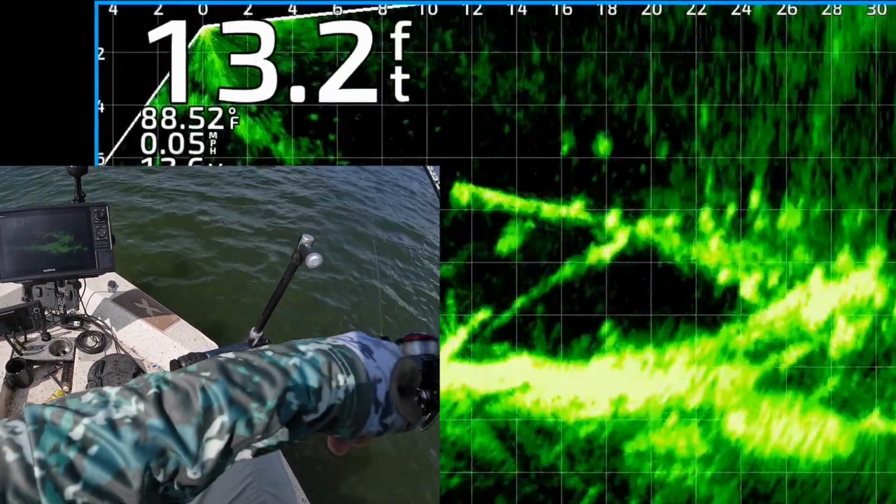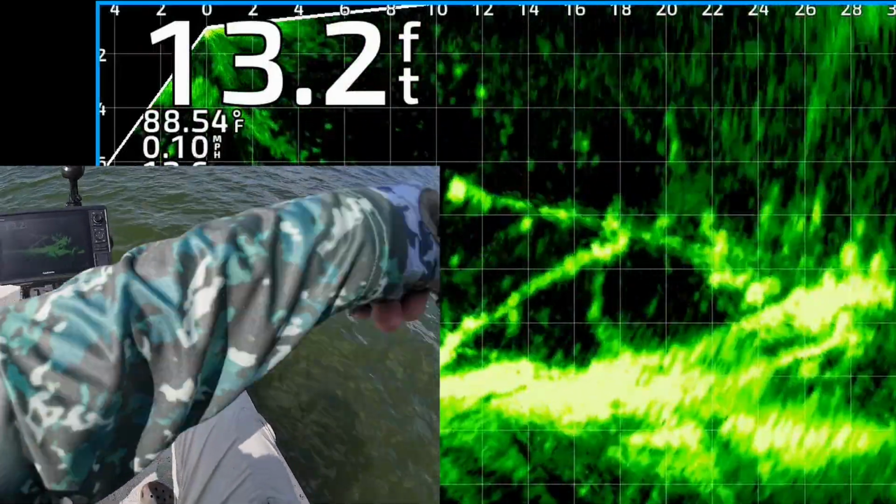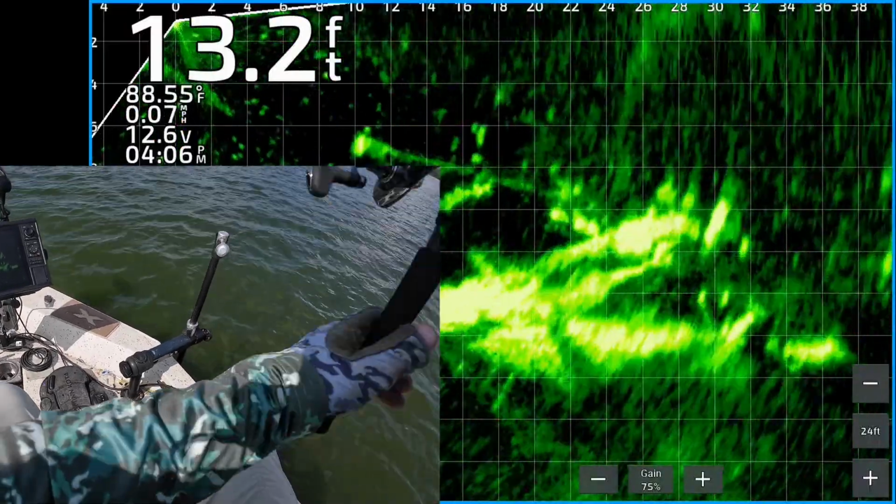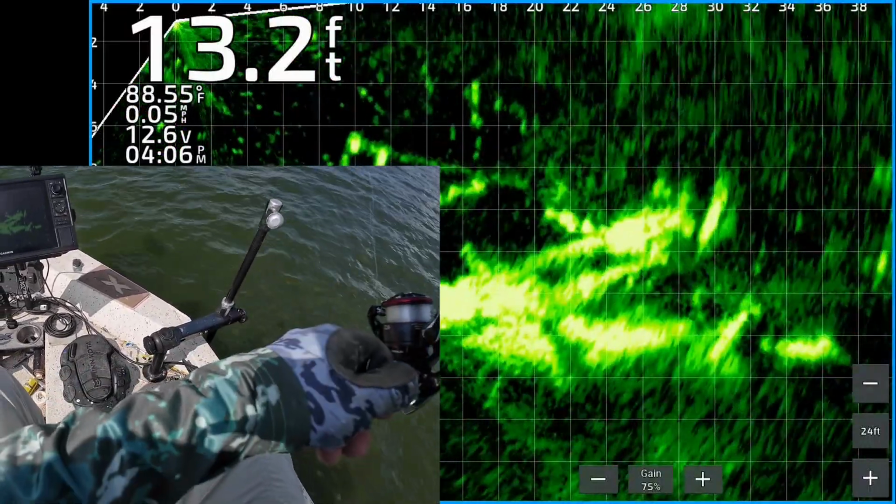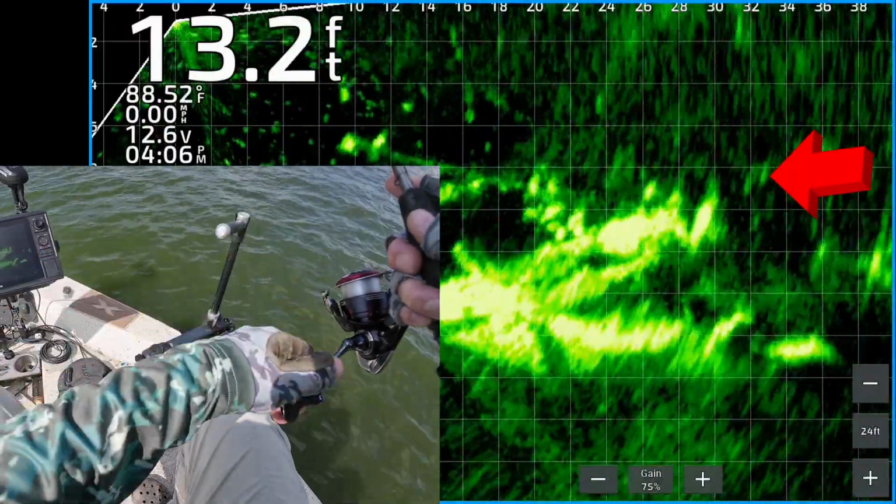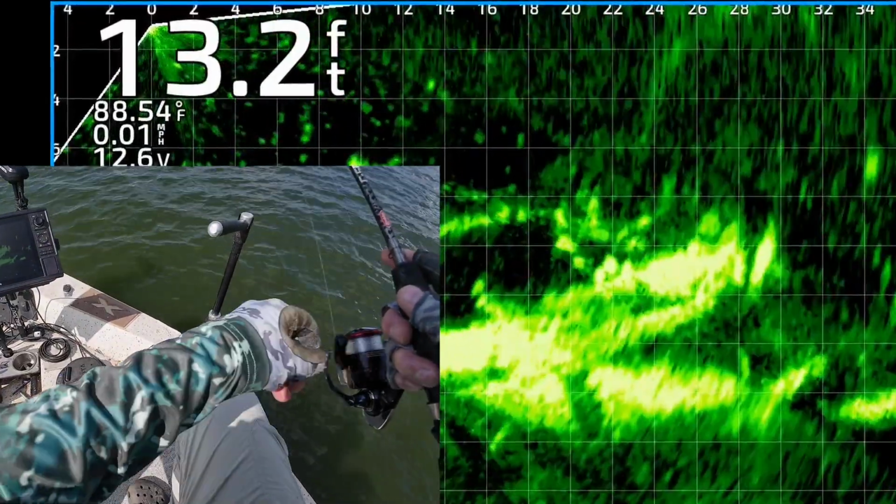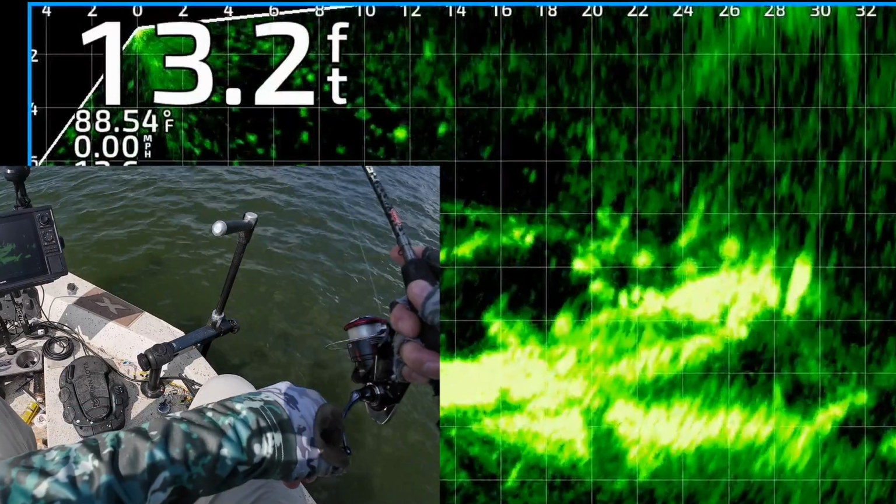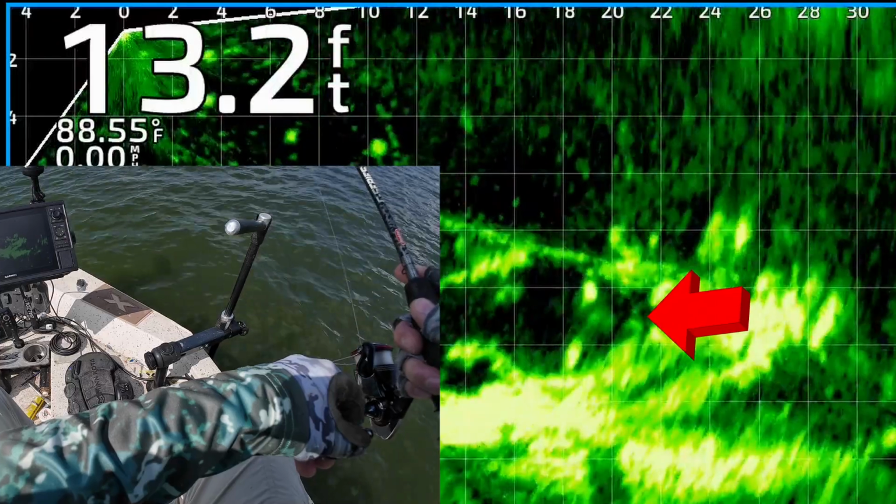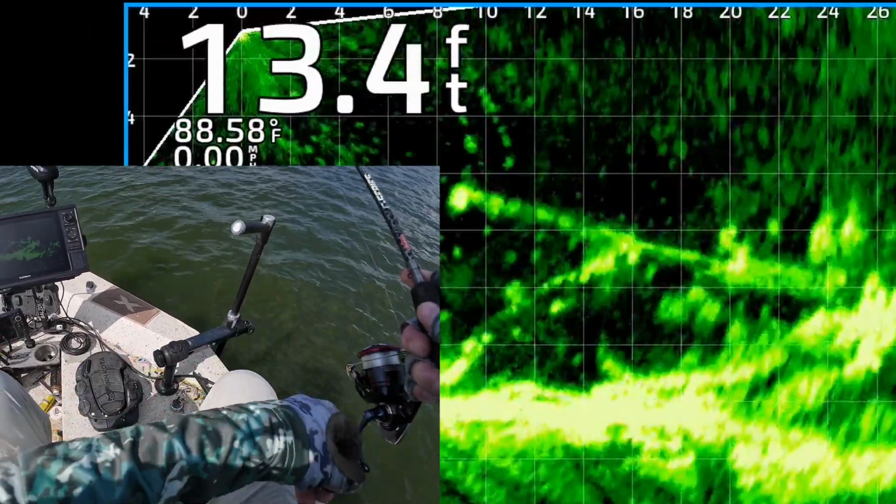There's my jig and weight coming on top of these fish. I thought this one was going to get it right there, but he didn't. Oops. So I'm going to cast it back out there again. Jig and weight about to come into view right there on the right side. All right, coming up on the edge of it. I'm going to drag it on top, see if I can't get one of these mugs to eat it. Well, I'm chasing it. A couple of them are. You can see it right there. No takers.